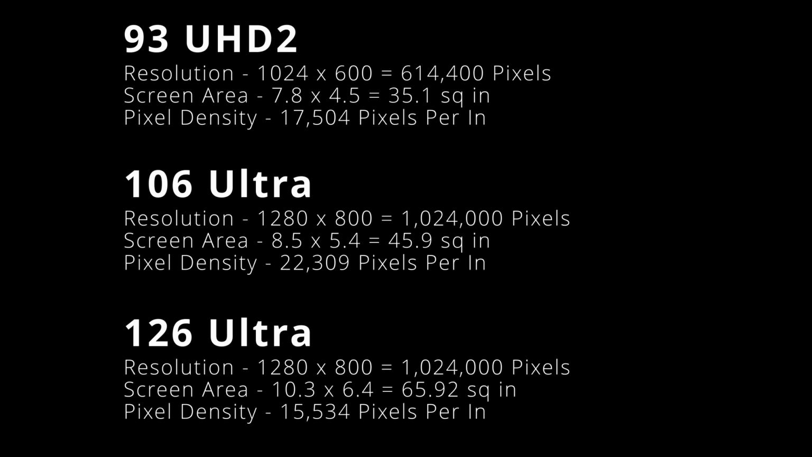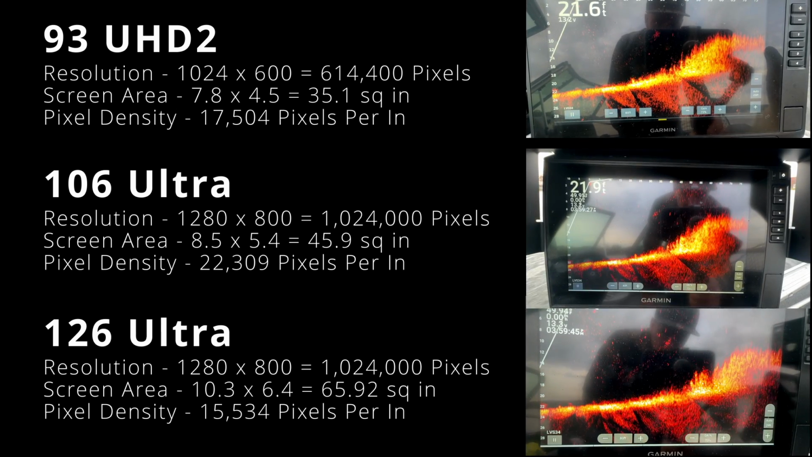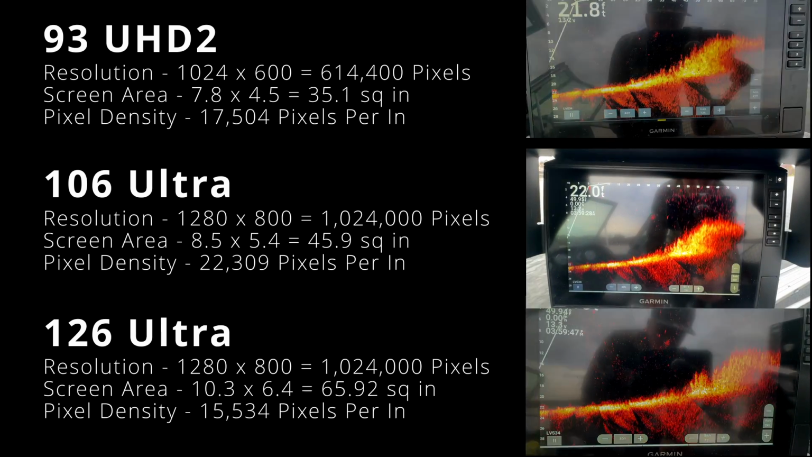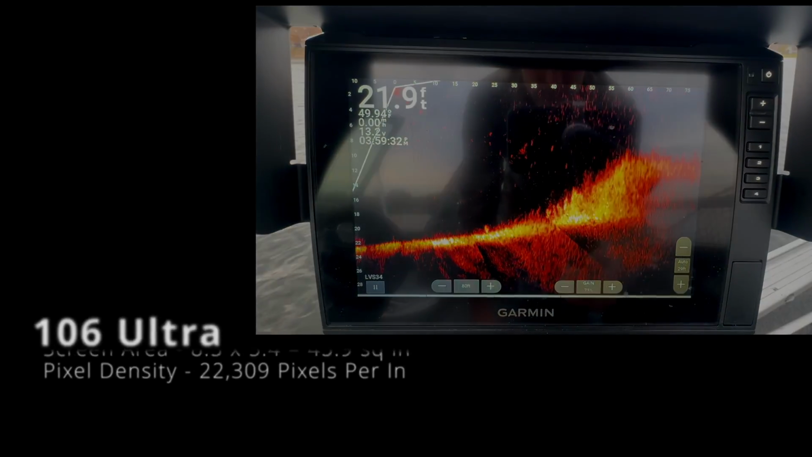All 3 of these screens have slightly different pixel densities. What I mean by pixel density is if you take the screen resolution of the screen and then the screen area, you can actually work out the pixel density, and that would be the pixels per inch. So out of all 3 of these screens, the 106 Ultra should have the highest pixel density, meaning it has the most amount of pixels per inch on that screen. What does that mean for you guys? Well, in theory, that means that the 106 Ultra should have the most crisp screen, the clearest screen, because it has more pixels per inch.